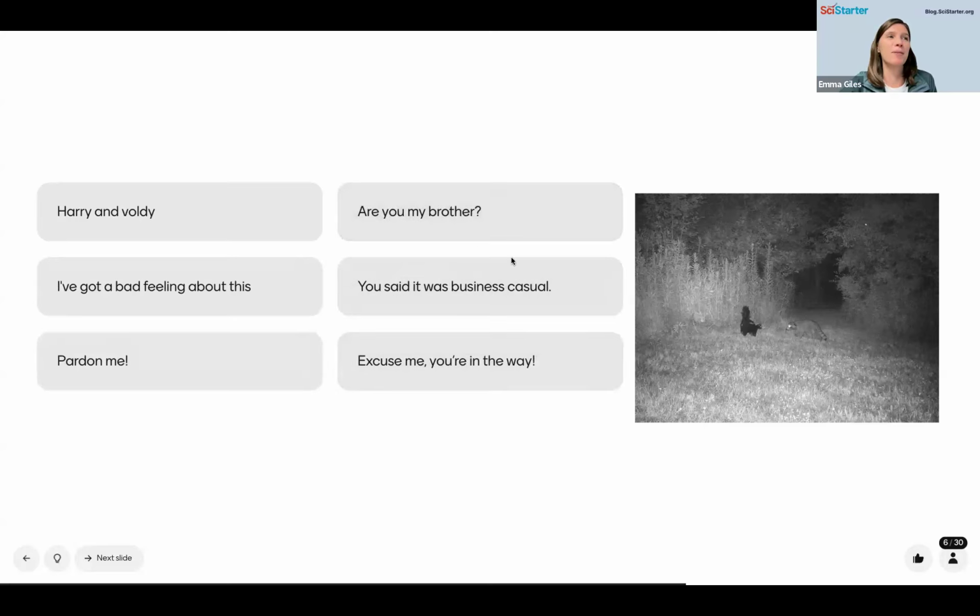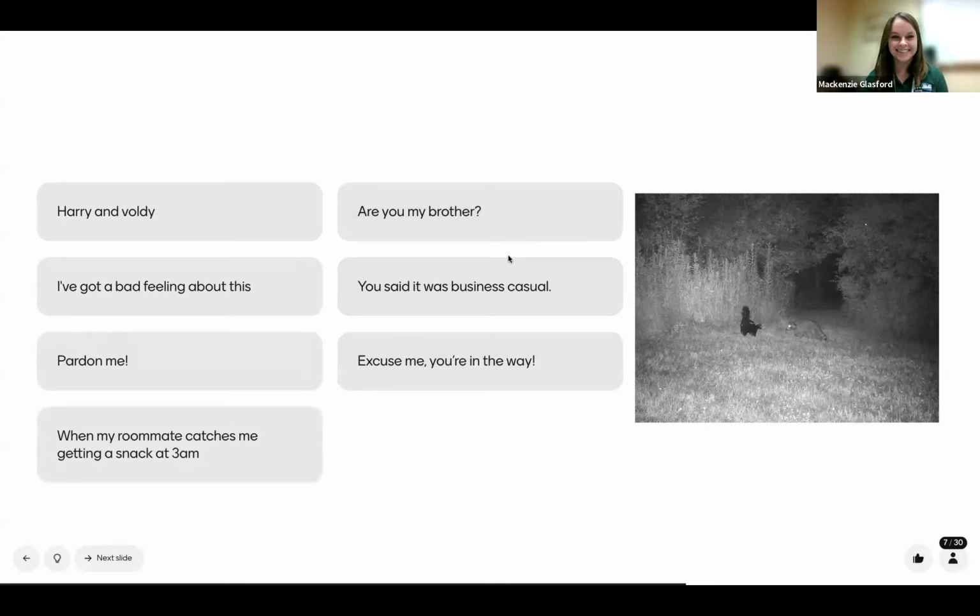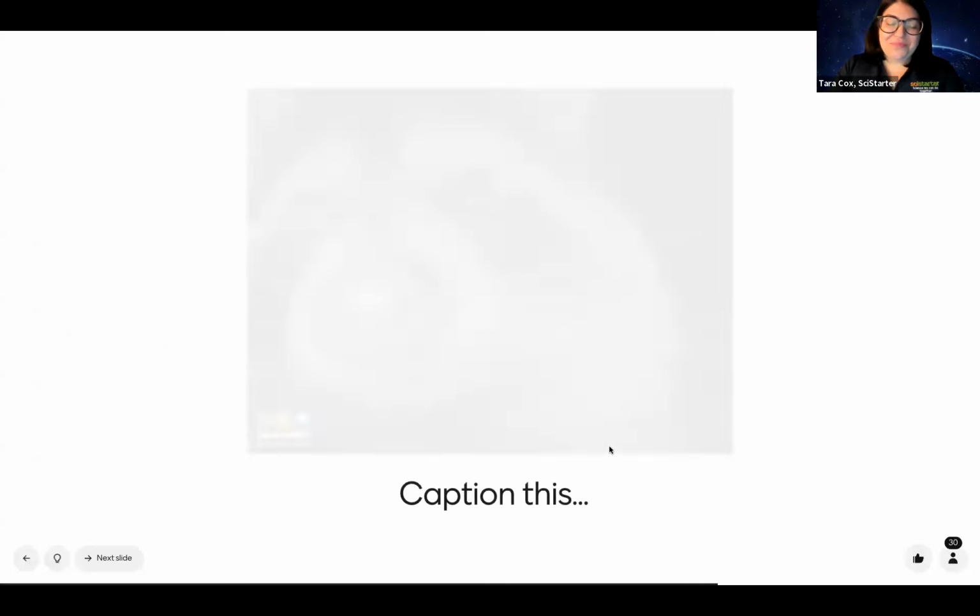I like this. Are you my brother? Because you never know. Excuse me, you're in the way. You said it was business casual. I like that one, when my roommate catches me getting a snack at 3 a.m. Oh, I love this. Someone in the previous one wrote Romeo and Juliet, and I'm thinking it's more likely West Side Story because it's like giving each other the walk around. Right. Two different gangs. Beautiful. Although West Side Story is based on Romeo and Juliet. Yes, that's very true.